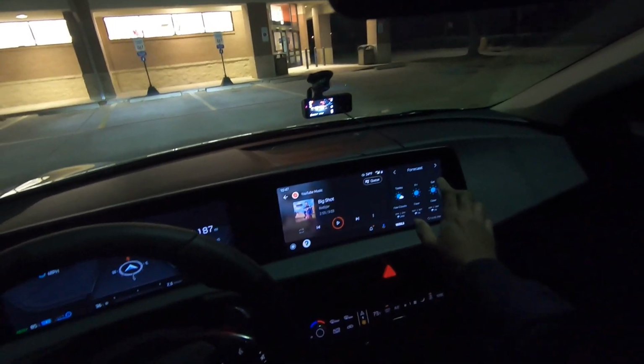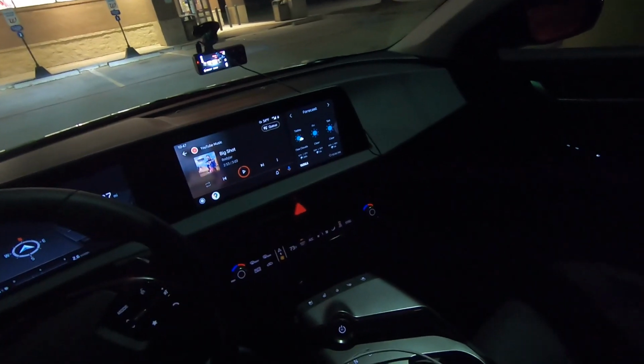But anyway, let's get started. I think we'll walk through some of the different modes. I can't roll down my windows. I've got new tint in here.